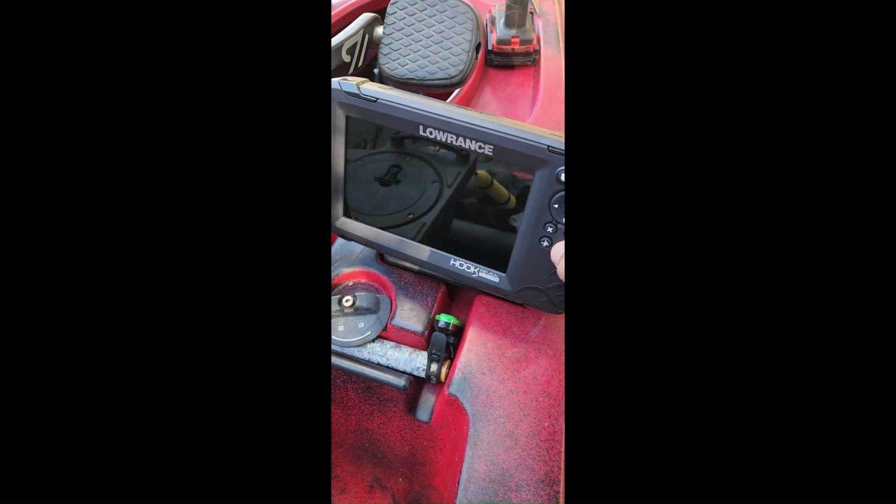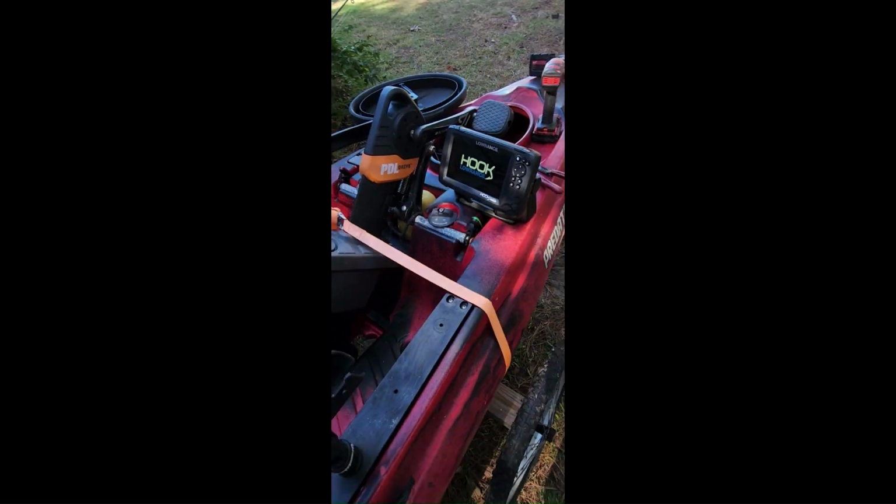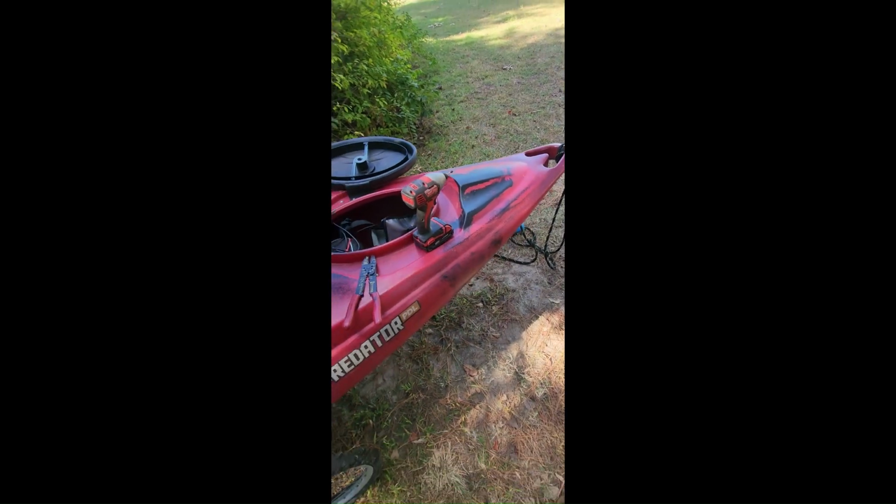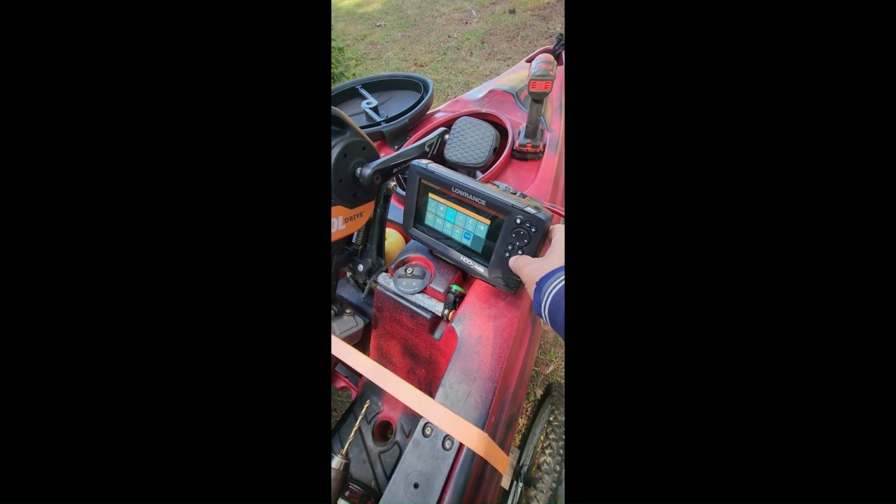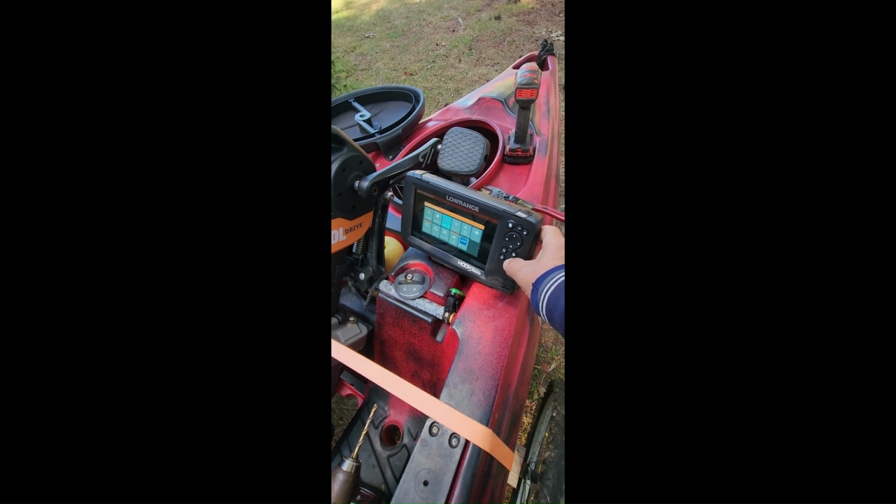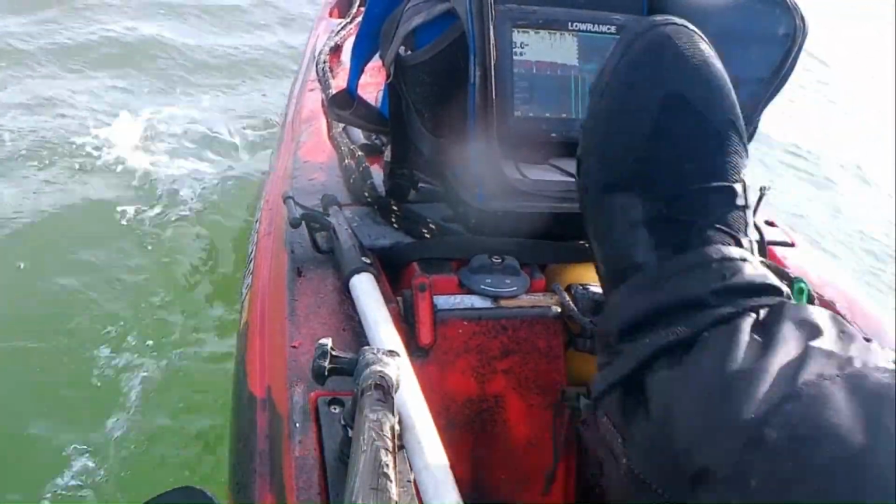This is the Hook getting put onto the Predator with a pedal drive. Look at the shaft of the pedal. You can see it just fits perfectly in there, and I've got the battery in that front hatch, transducer on the back. Set up really nice. I'm clicking on the power button here, and you notice that the brightness changes because that's what it does. You can do that by accident, and all of a sudden your screen goes black. So note that. Transducer's off to the side, out the back, about a foot from the rudder. And that matters. That's the center of where the sonar is working.